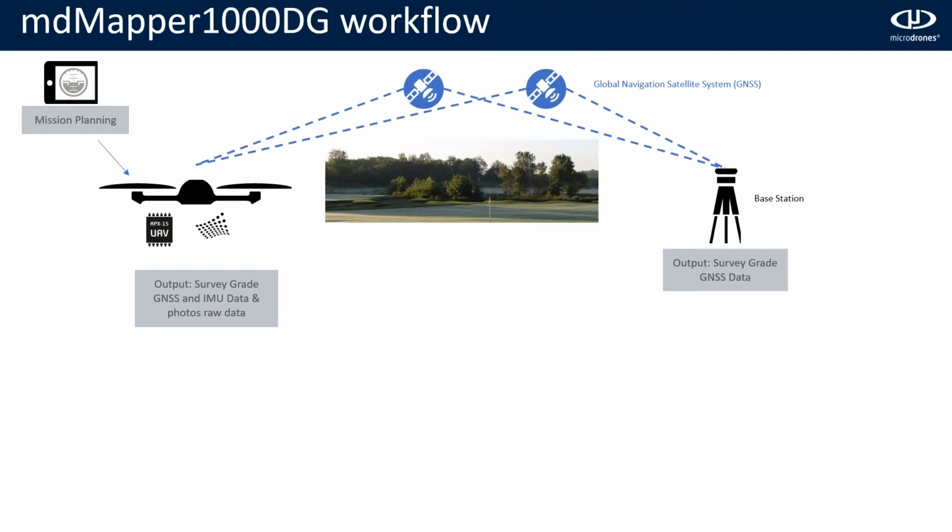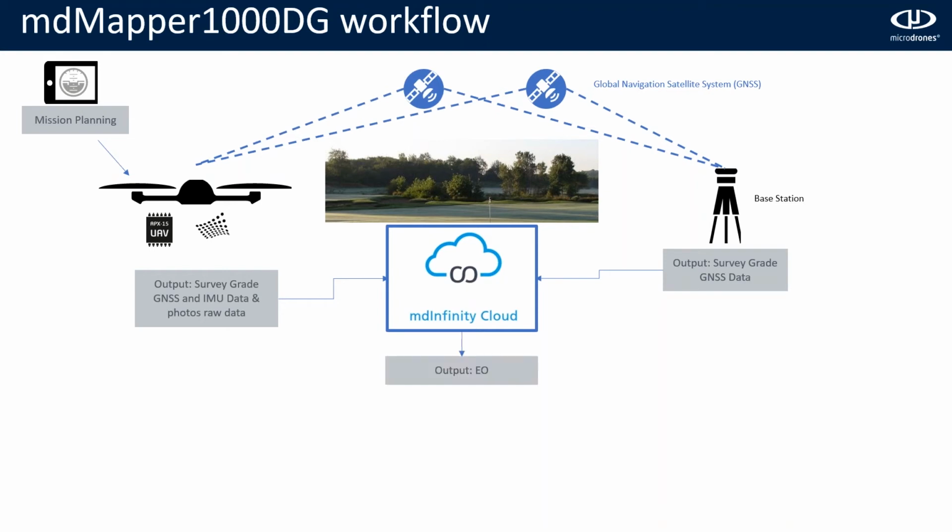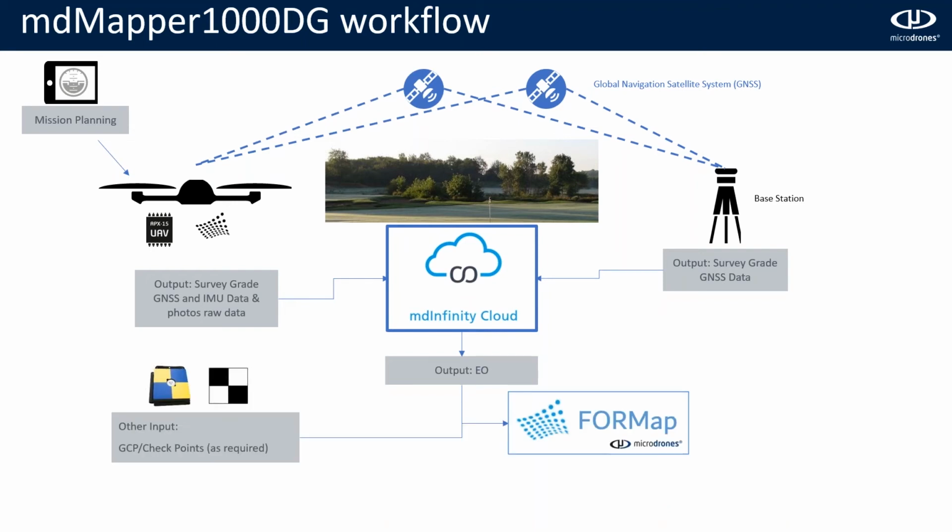We have some data that comes from the drone. In this case, we have the survey grade GNSS and IMU data, or the raw trajectory, and the photos. And from the base station, we will have the survey grade GNSS data. Now, we will take this and we will go to MD Infinity Cloud. That is a Microdrones software online, where we will introduce this raw data. We will get the exterior orientation from here. And with this one, we can move to a photogrammetry software to create the orthophoto and DSM.